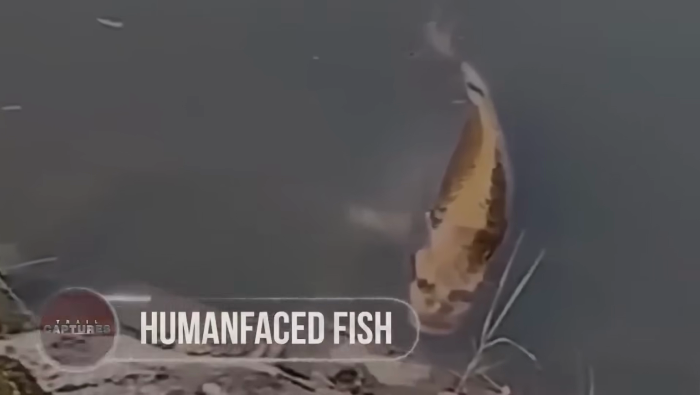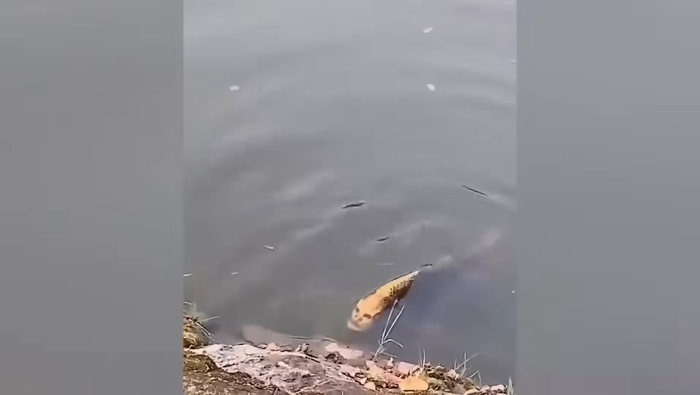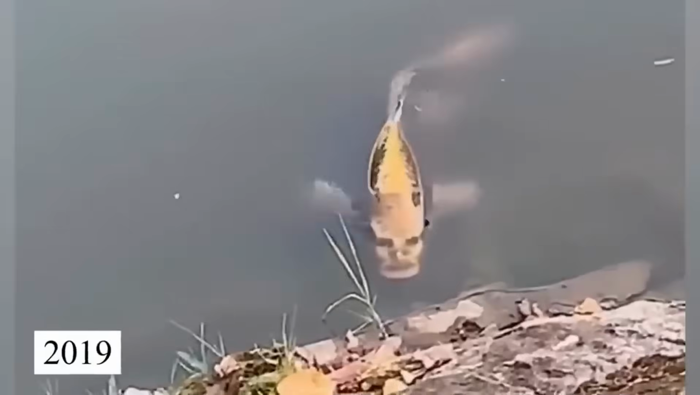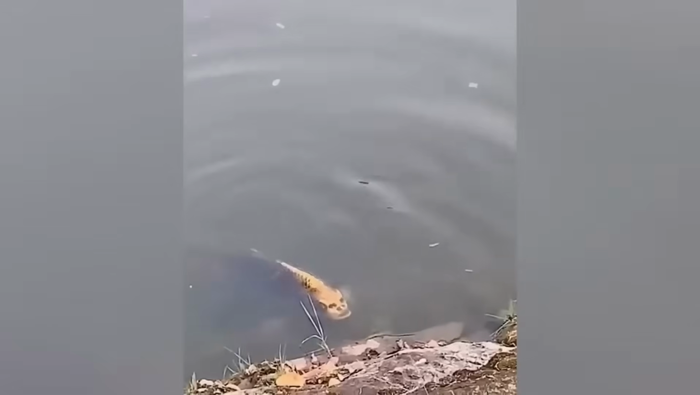Human-faced fish. A fish with a human face. It's possible that the video's real, but it's also possible that it's simply a carp, and the particular camera angle at its scales has given it the appearance that it's human with a human-like face. The video went viral in November 2019, and people are still confused by its presence. I don't know. Personally, I'm thinking it's a carp with some strange genetic mutation.